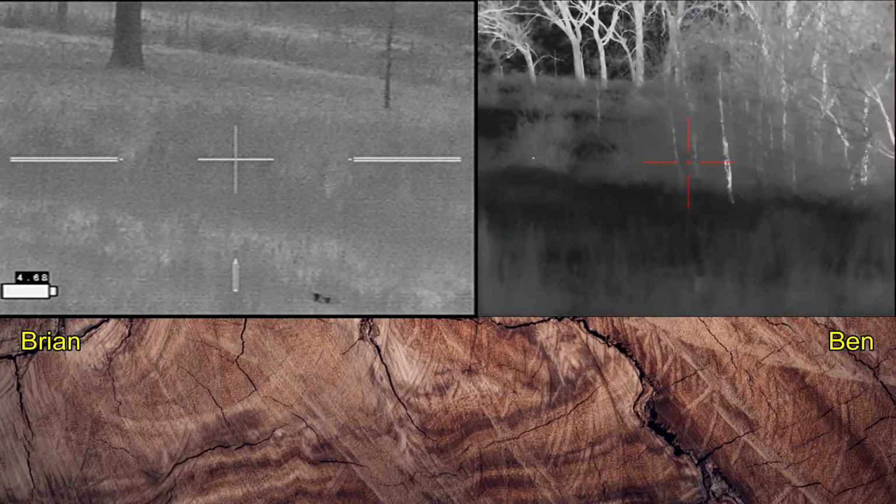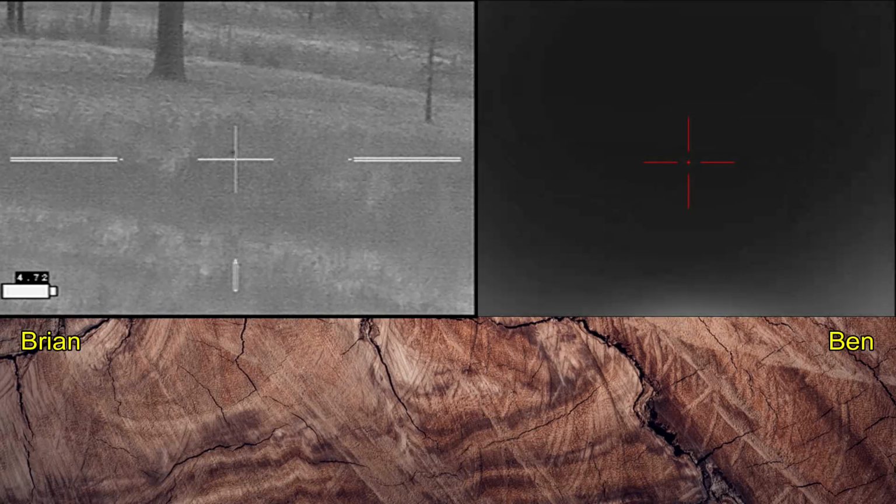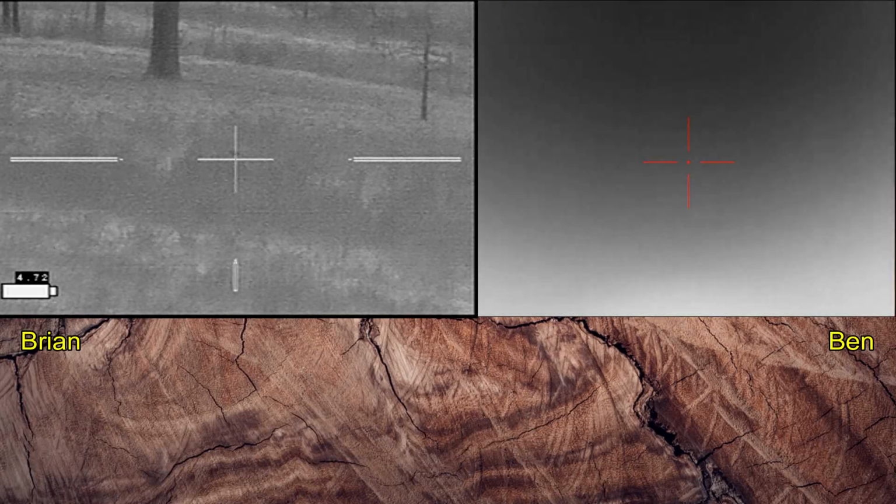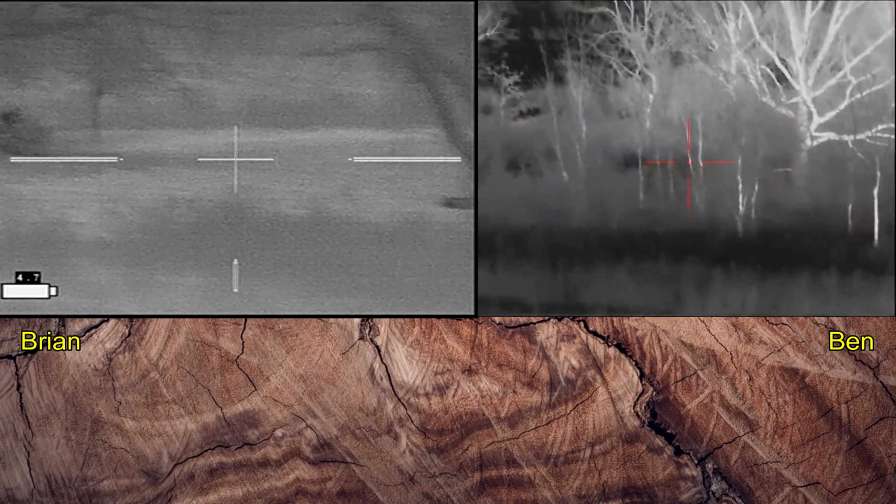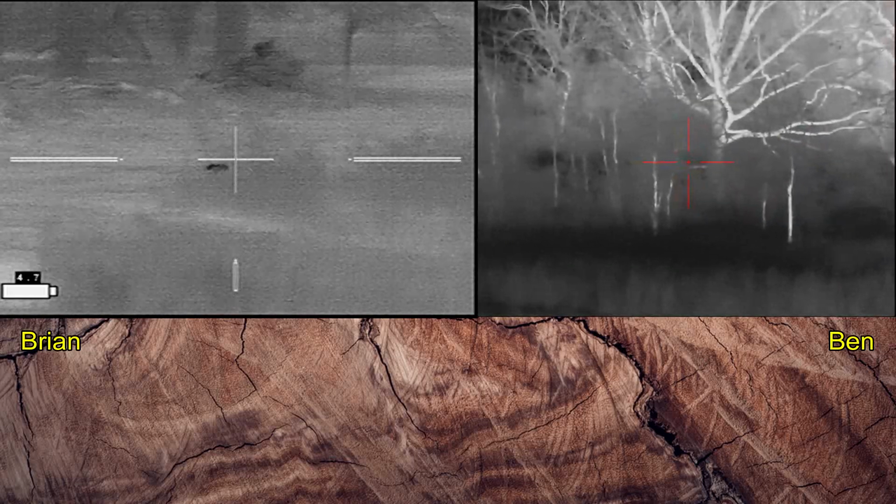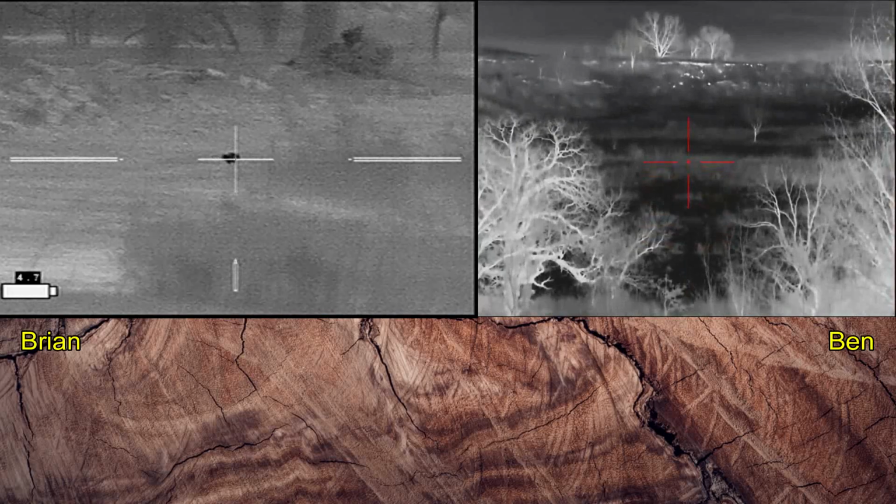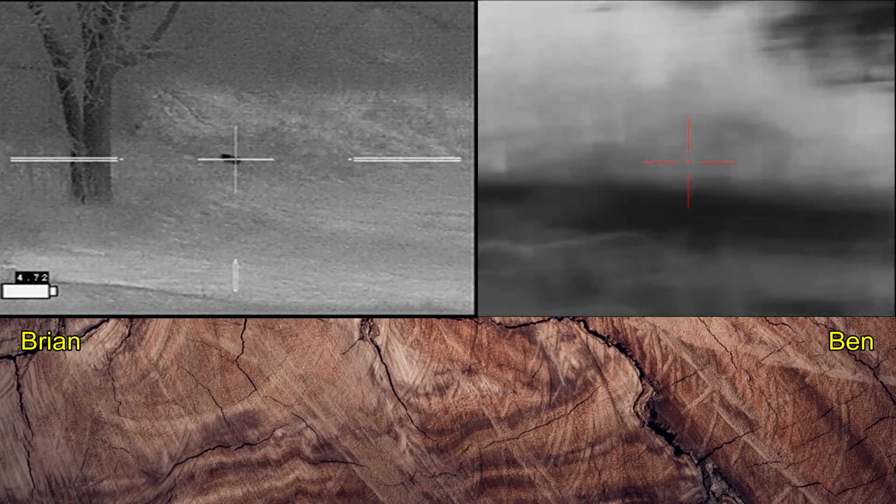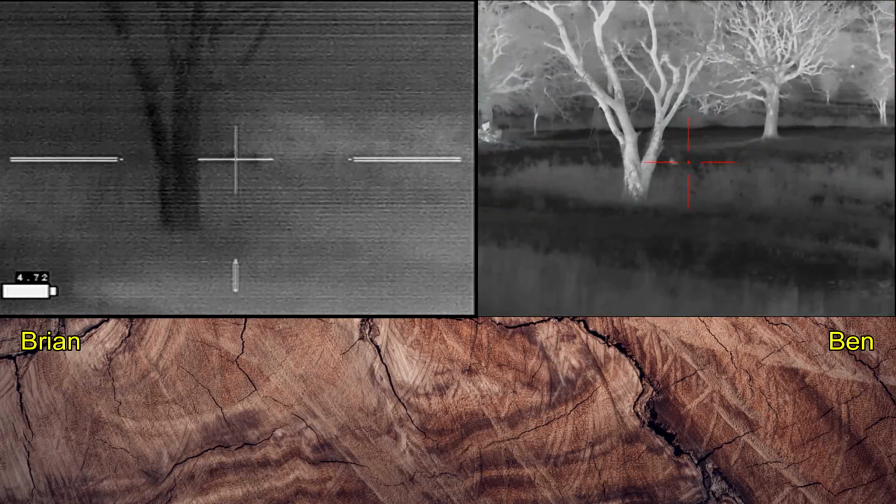Piglets are hard. I've said it before and I'll say it again. Anybody can shoot a big hog, but shooting the itty bitty ones, especially on the run, takes a lot more skill. Gotta lead them, Brian.